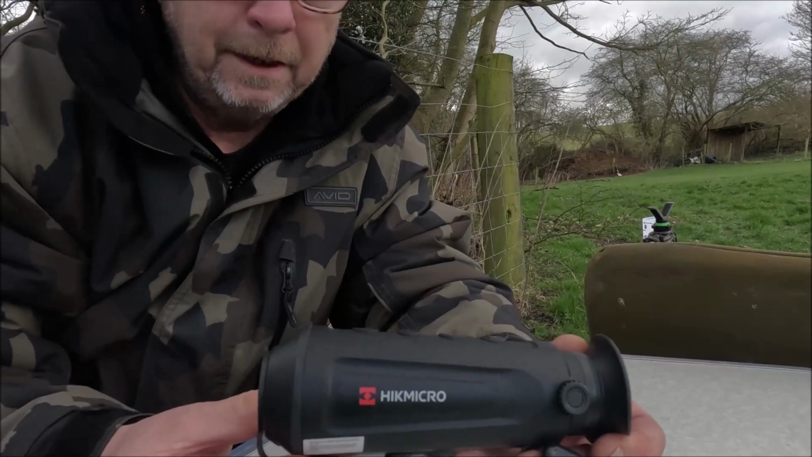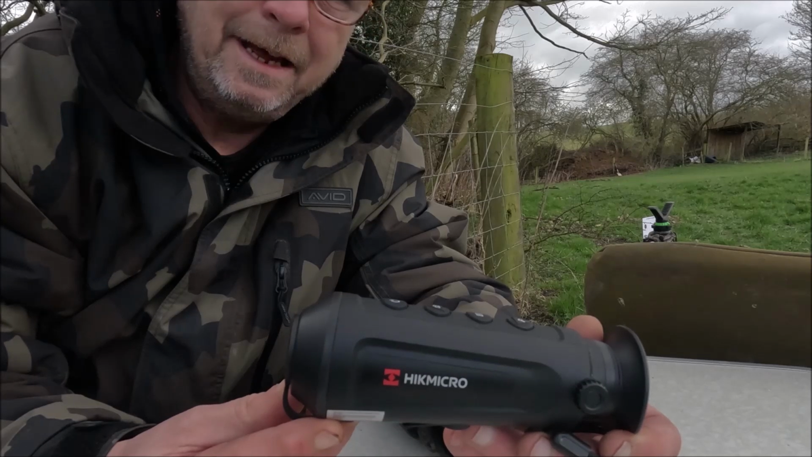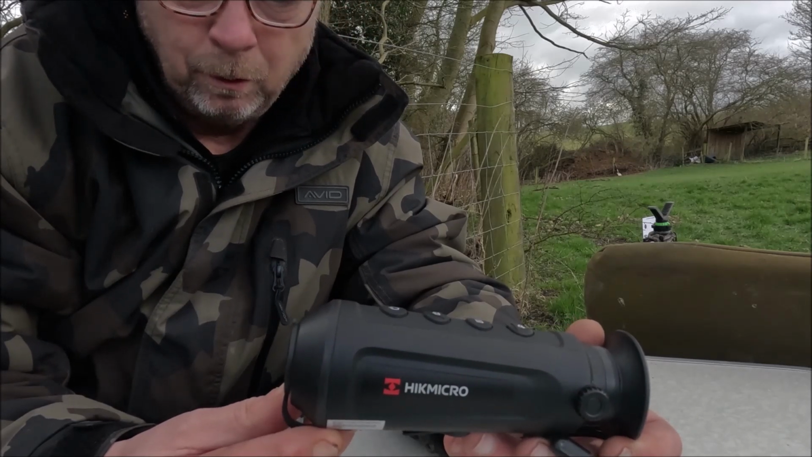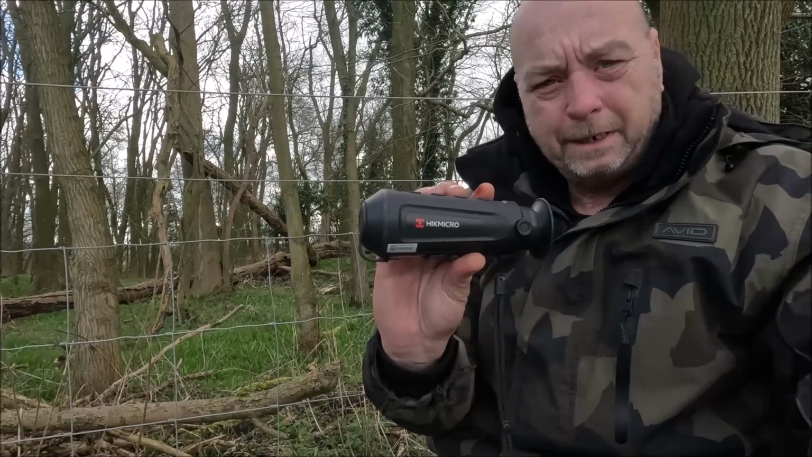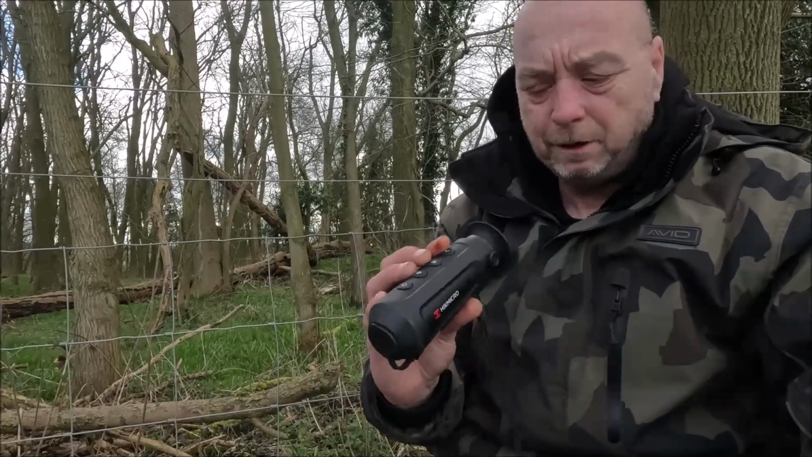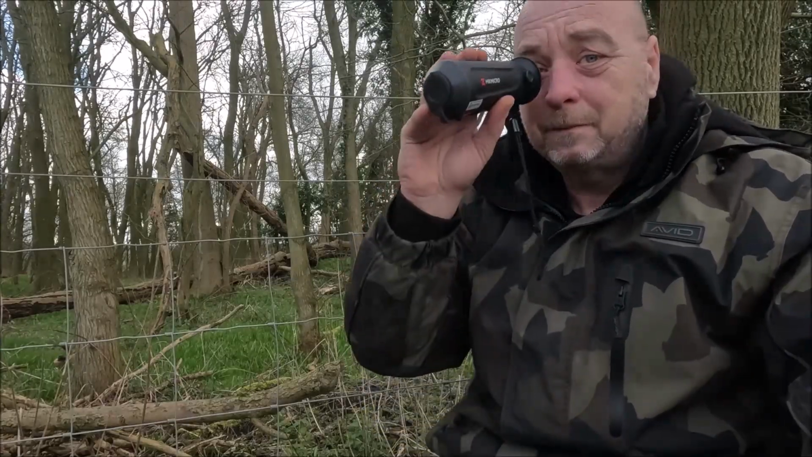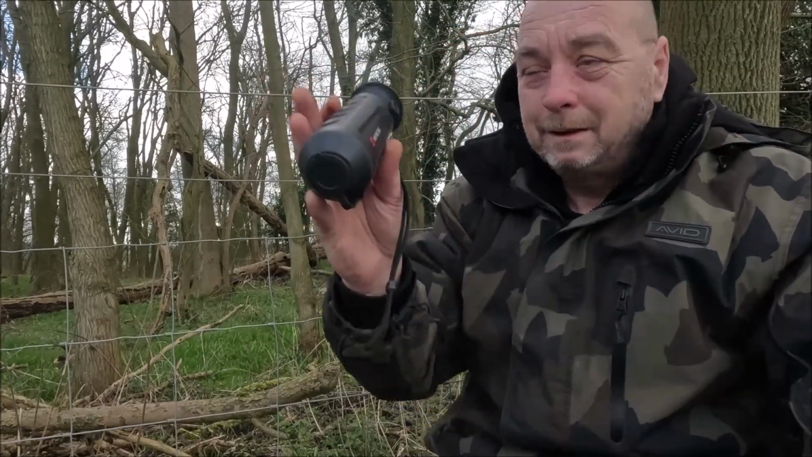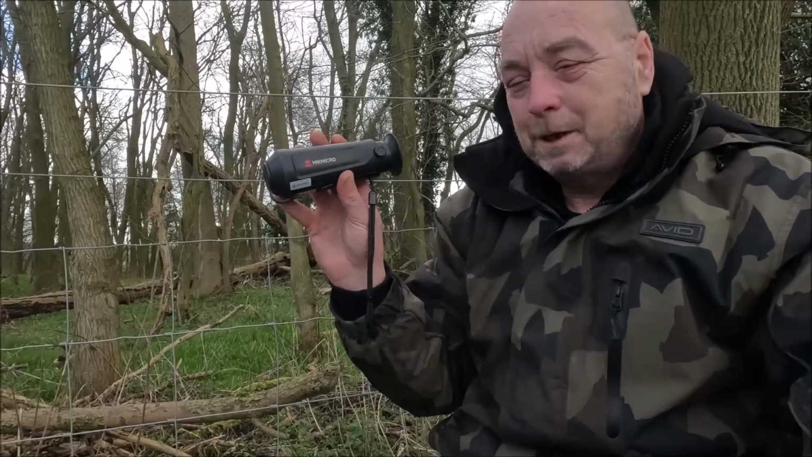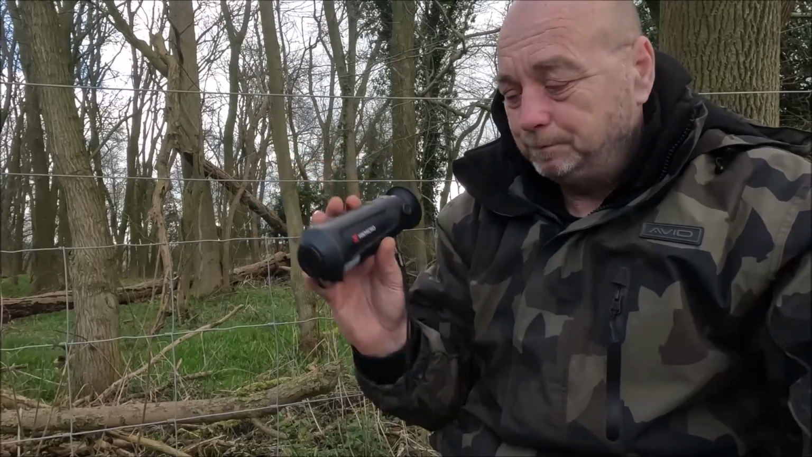Okay, so this is the first one I use. It's the Hikmicro Lynx Pro LE10S. It's your typical handheld spotter, as I said. Now this one is good for when you're mobile, for when you're walking around. You can either have it in your pocket, you could have it on a lanyard around your neck, but it's pretty easy just to get it out, get it up to your eye, have a good scan round. If you don't see anything, keep walking. If you do, you can pinpoint it and either move in on it or hopefully get a shot.